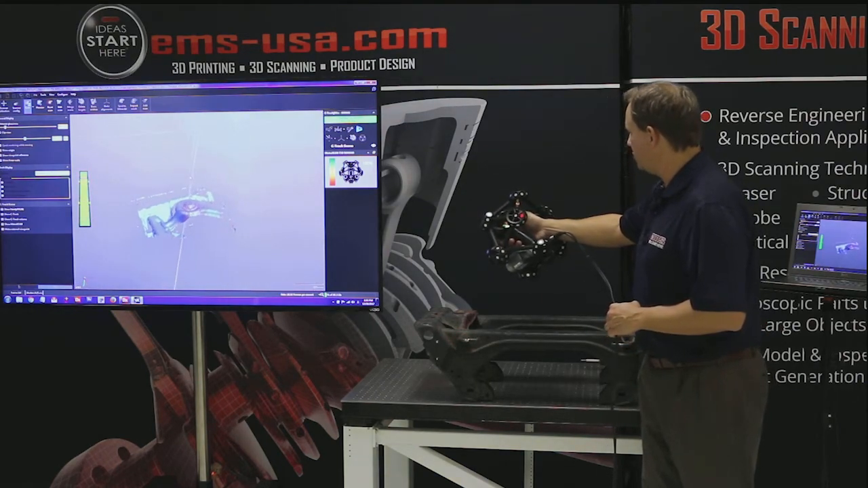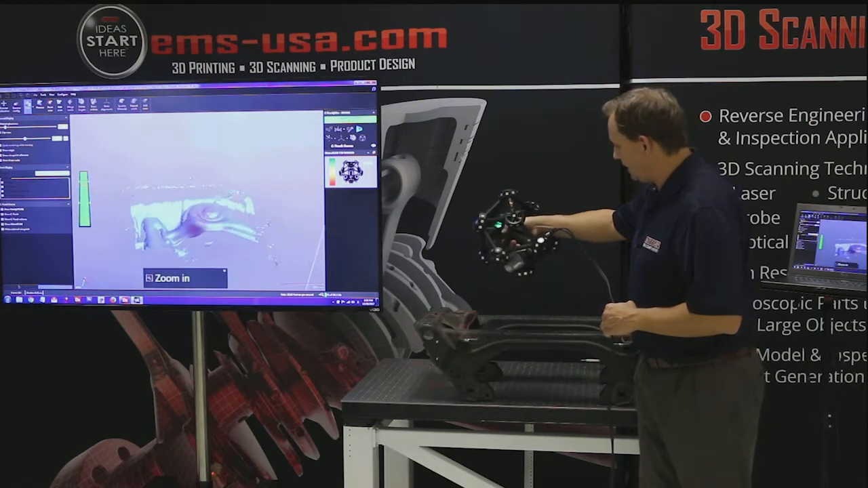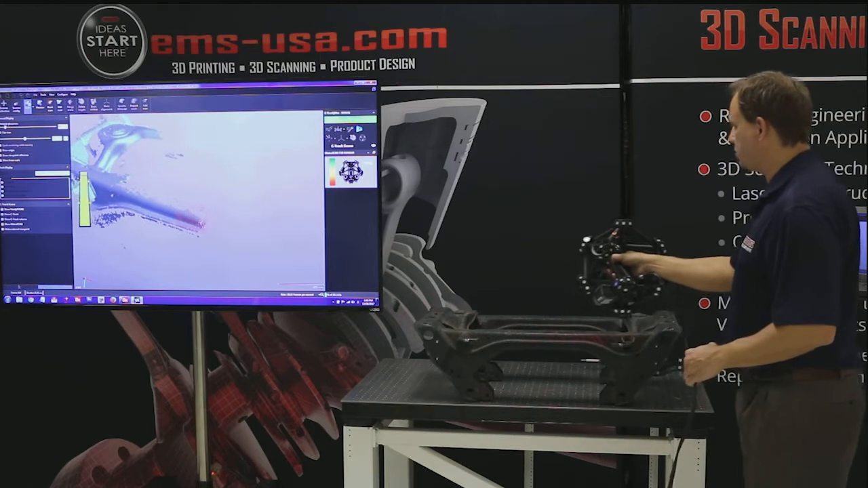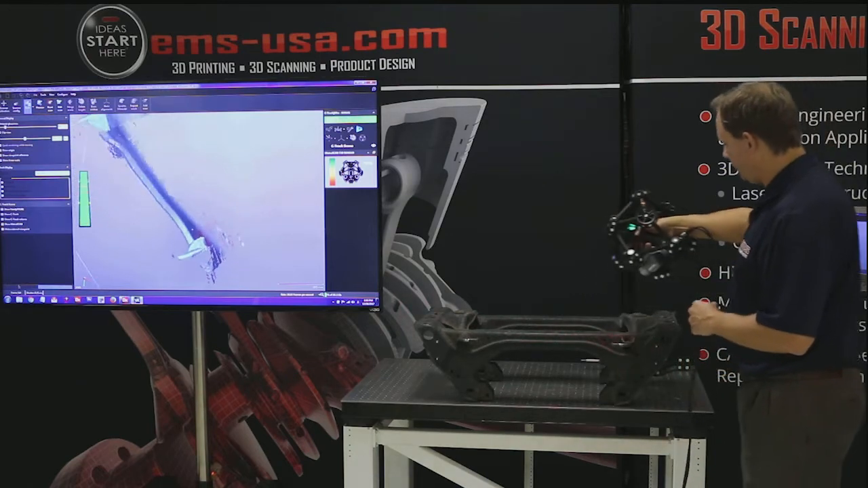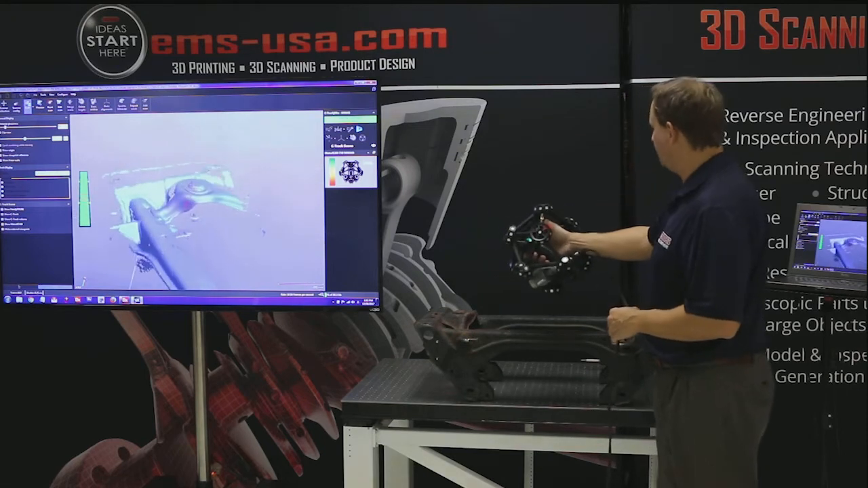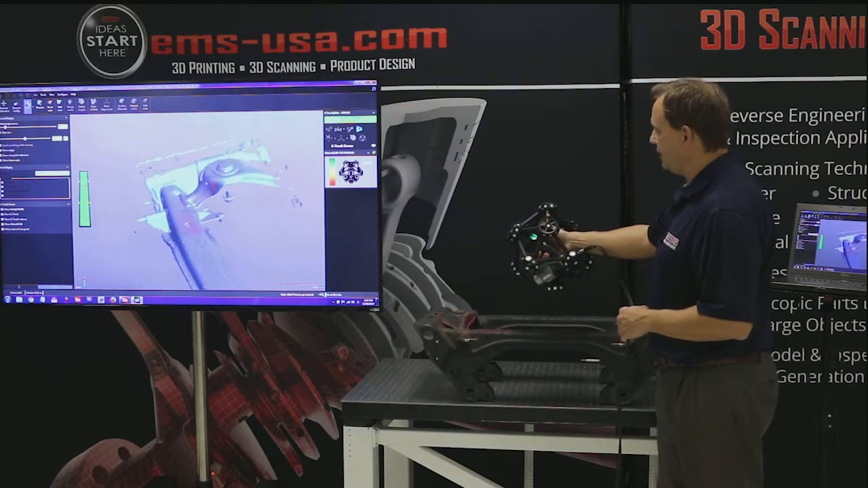Okay, so as I mentioned, some of the things I can do is zoom in, zoom out. Okay, and you can see just how quick. There's 14 laser lines here, and you can see how fast I can scan. So it's incredibly fast. Now the other thing you can do is you can adjust the laser.